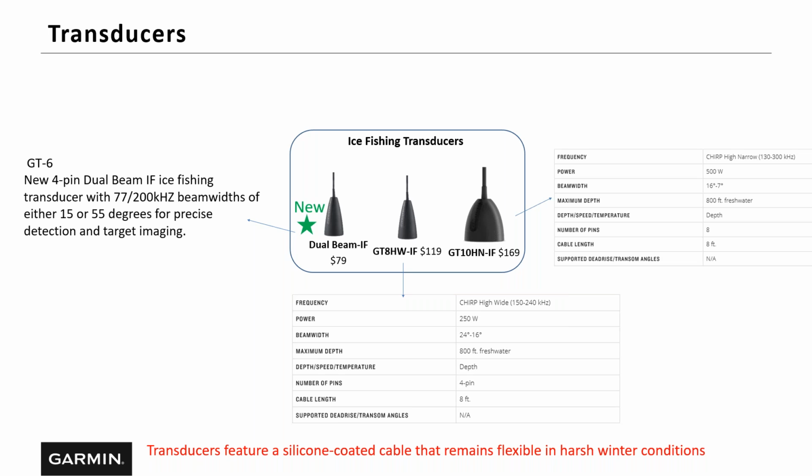For guys that are ice fishing in the shallow water, like bluegill fishermen in shallow water and that kind of stuff, that GT8 is an awesome transducer. In fact, it's my choice for sure over the 10 when you get into that shallow water. So we cover a wide variety of customers and types of fishing that you do. Both those transducers have their place for sure.